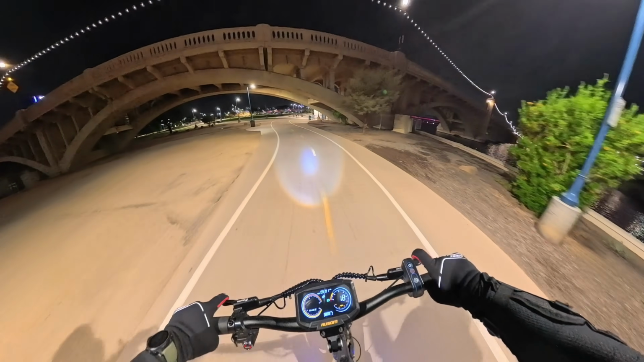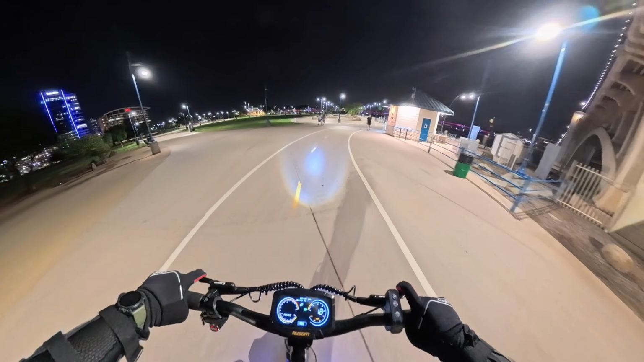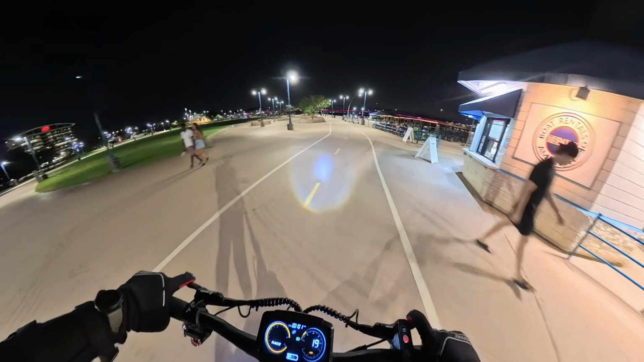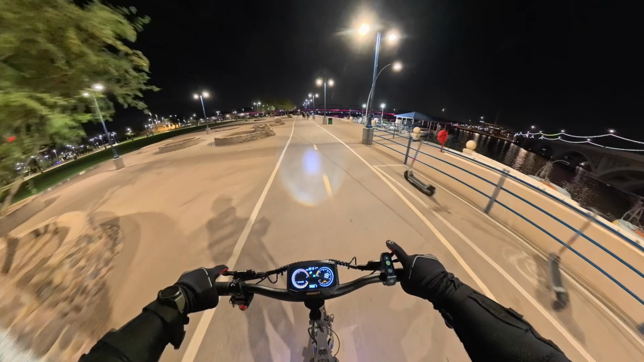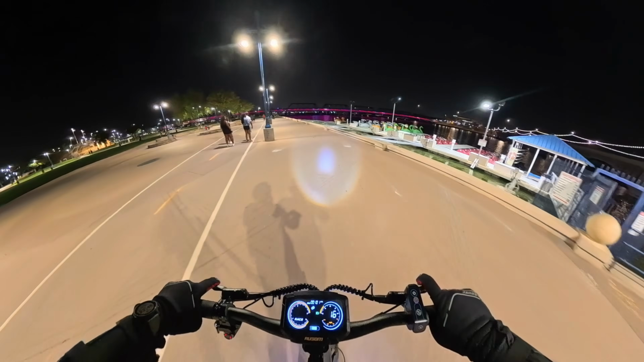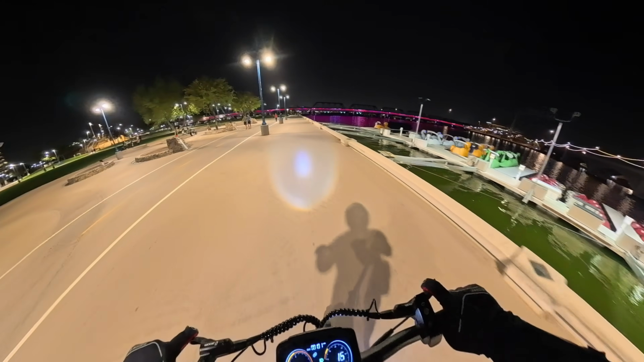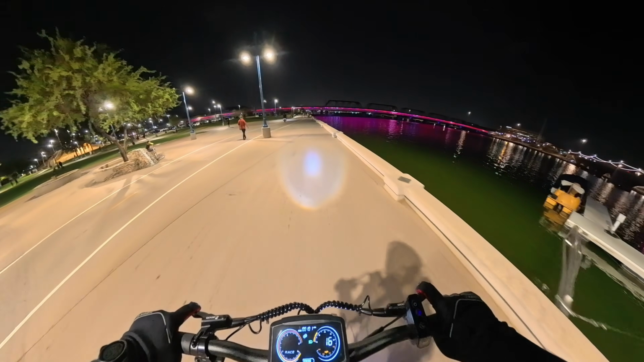You can probably see it in the footage, but the headlight is doing a decent job of illuminating the path ahead. Definitely not something to write home about, but it gets the job done. Like I said, there are a ton of different handlebar mounted lighting options if you want to cast a beam further ahead or more to the sides. You can definitely do that.